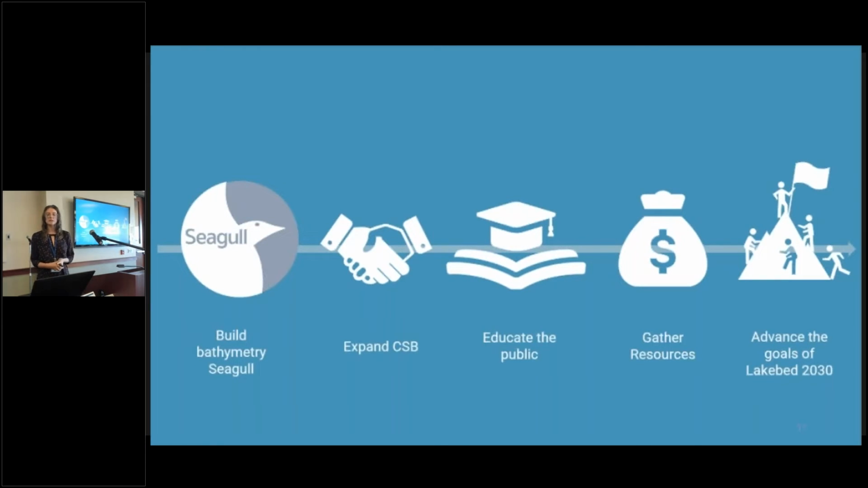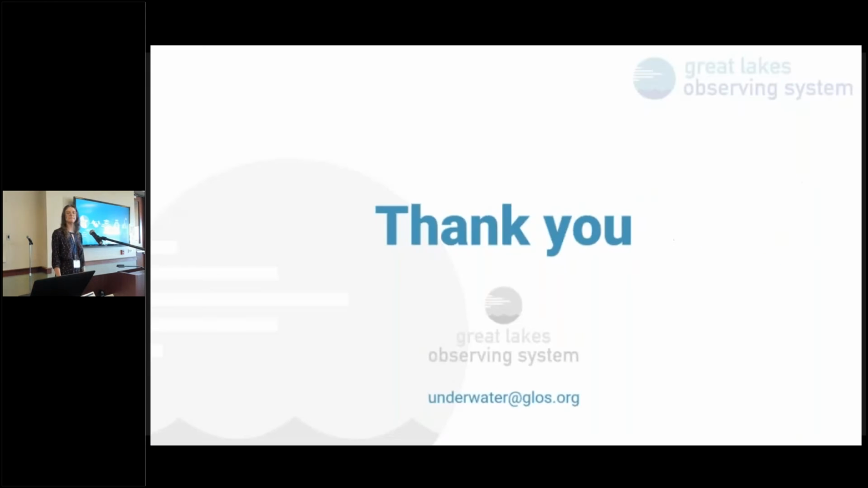And then we'd like to use it to educate the public on what data density means. And we'd like to use it as a visualization tool to educate our funders, like our politicians or interested organizations. And then finally, we want to use it to advance the goals of Seabed 2030.